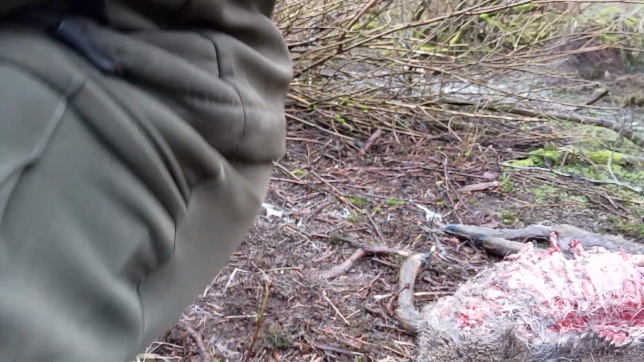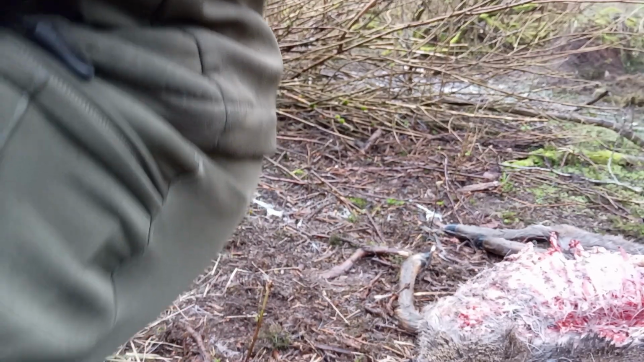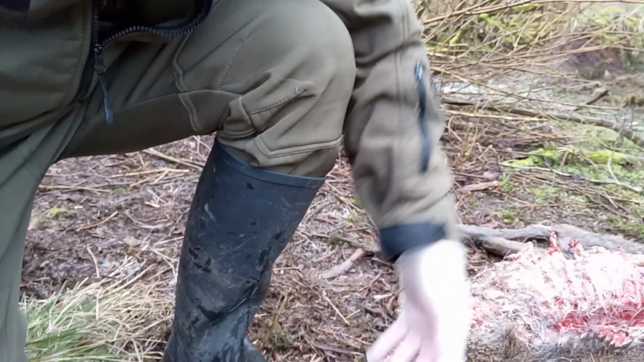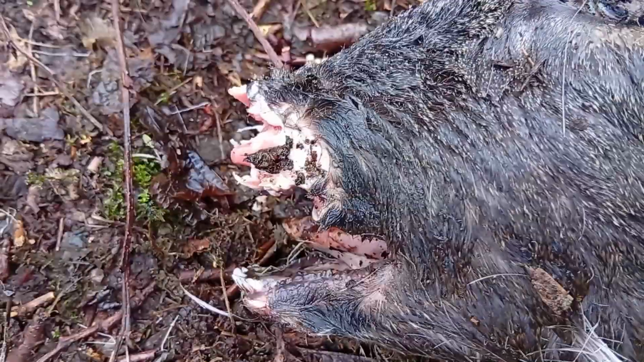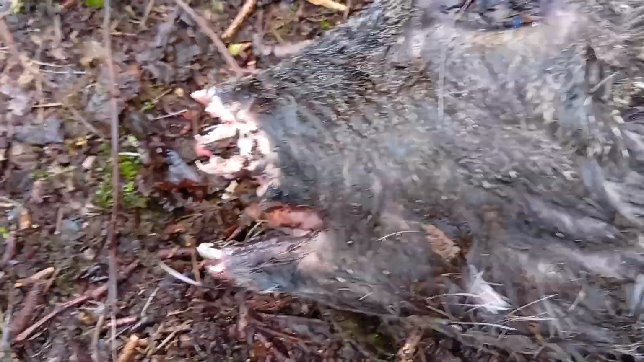Let's see what else there is here. And there we have a couple of bits more. So now I'm going to show you the marks on the neck here. Okay, so you can see there's lots of cuts here. As I say, there's no sign of a nape bite, but the damage to that muzzle. I've already had a couple of people on the group chat commenting on that.